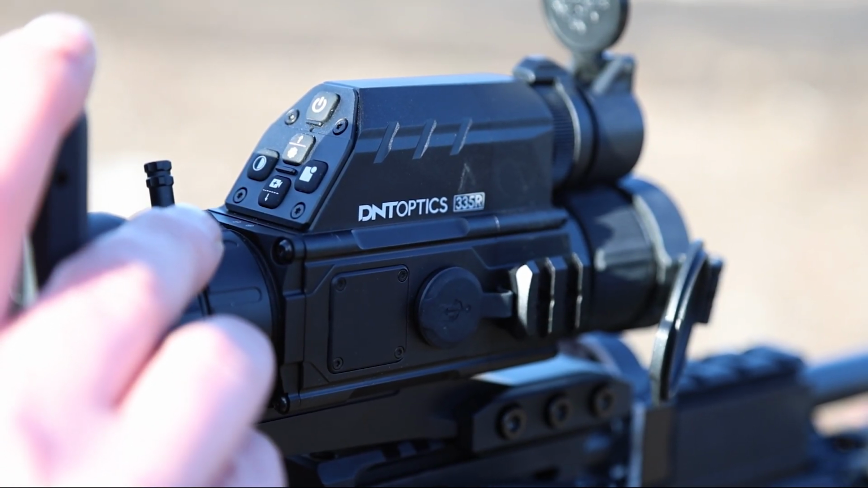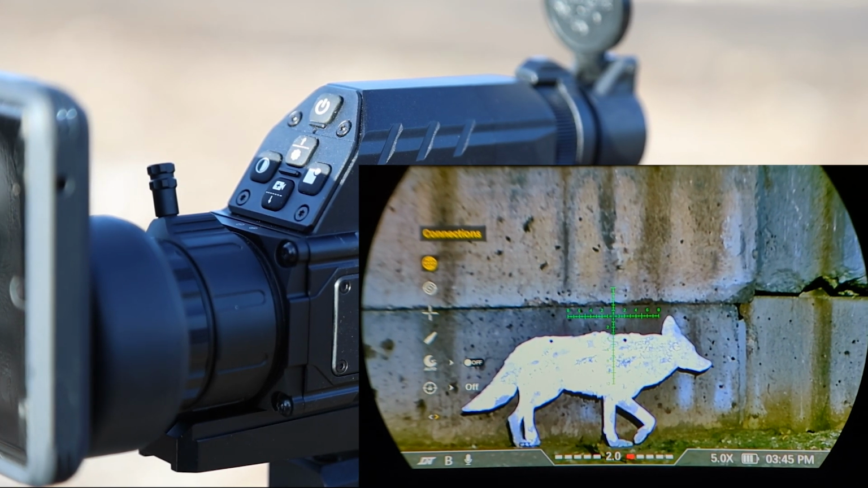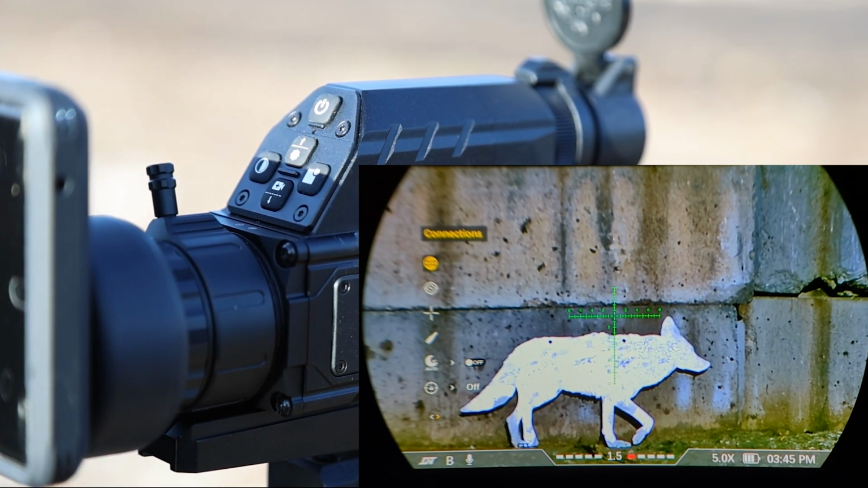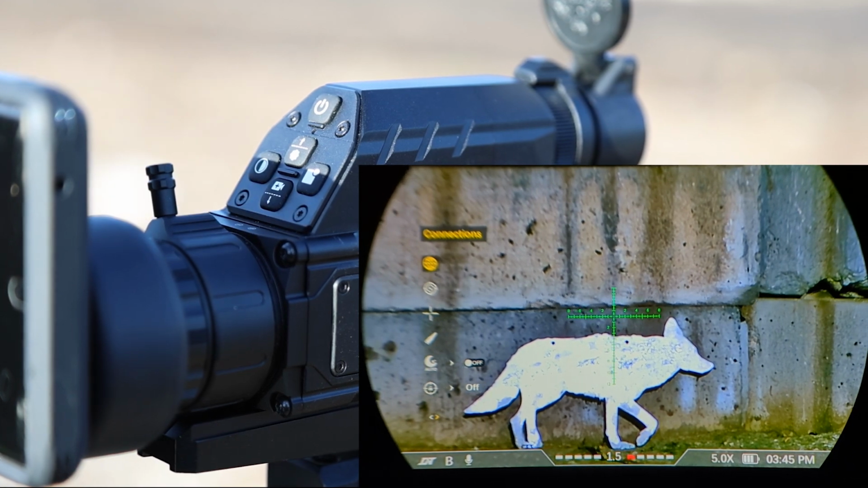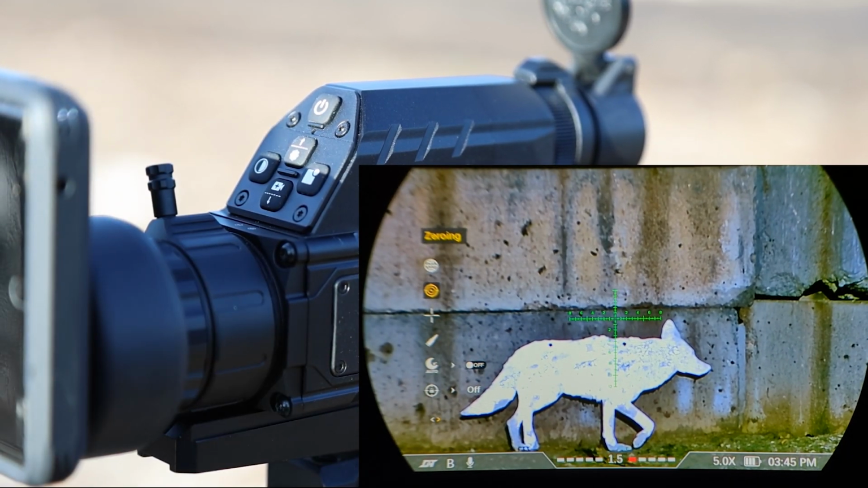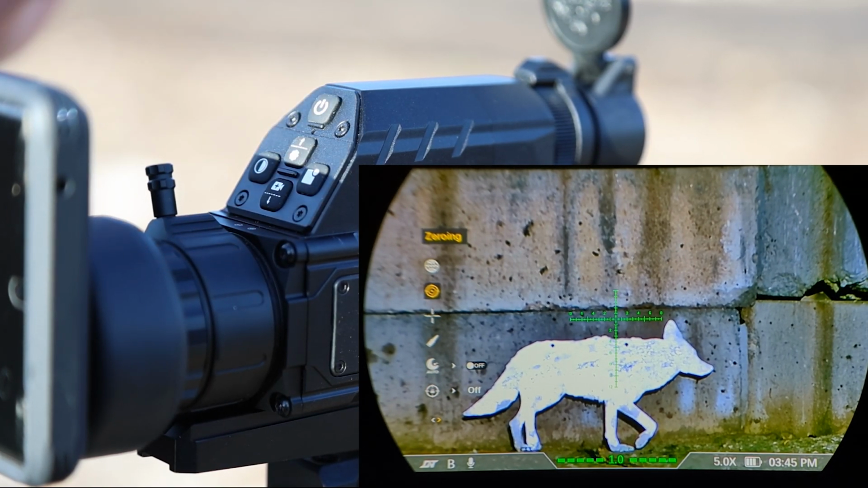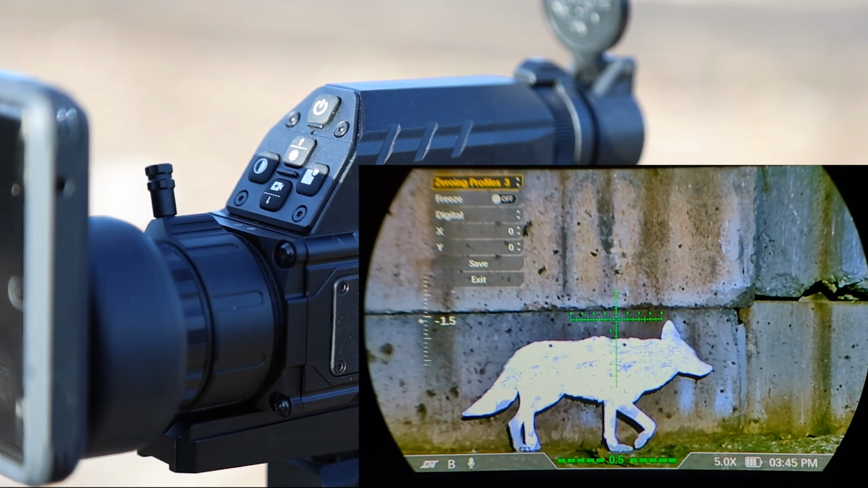Once we hold that down for 2 seconds, you're going to see on the left-hand side it's going to come up with our menu. There's going to be a bunch of different options there. What we want to do is scroll down until we find zeroing. If it opens up, it should be the second one from the top. Once we're there, we're going to hit the right button. This is going to be that picture-in-picture button. That's going to bring us into the zeroing mode.